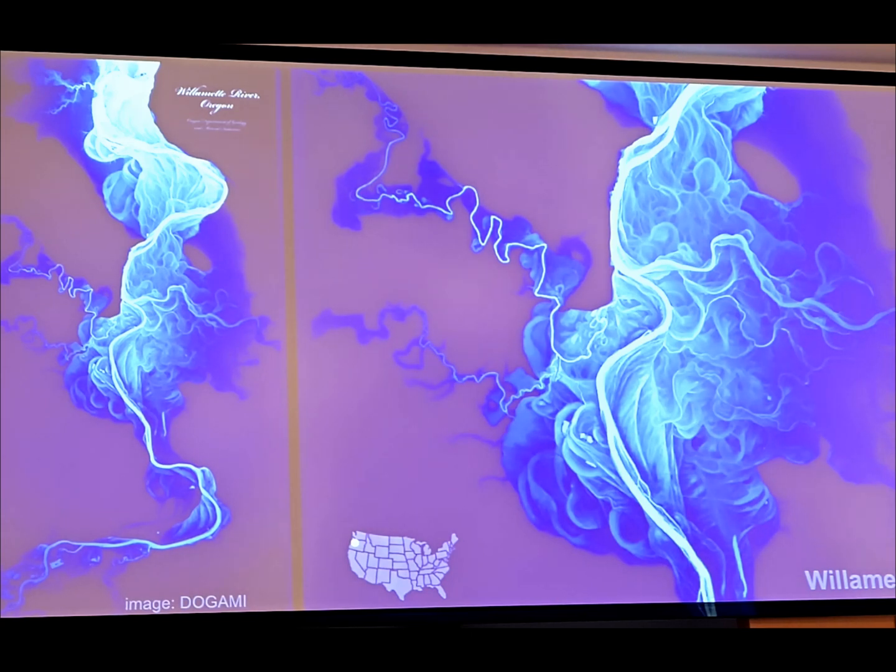But a few months after that, I saw this mapping competition somewhere. And it was for the inaugural Atlas of Design, which was a collection of sort of well-designed and interesting maps from around the world. So to my great surprise, the Willamette River image got accepted into the Atlas of Design. So Dogami thought they should probably publish it somehow. And they published it as a poster.